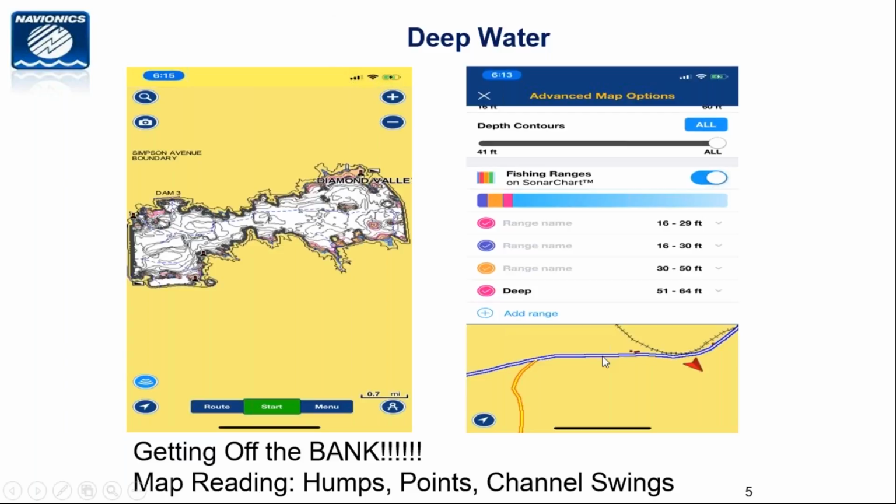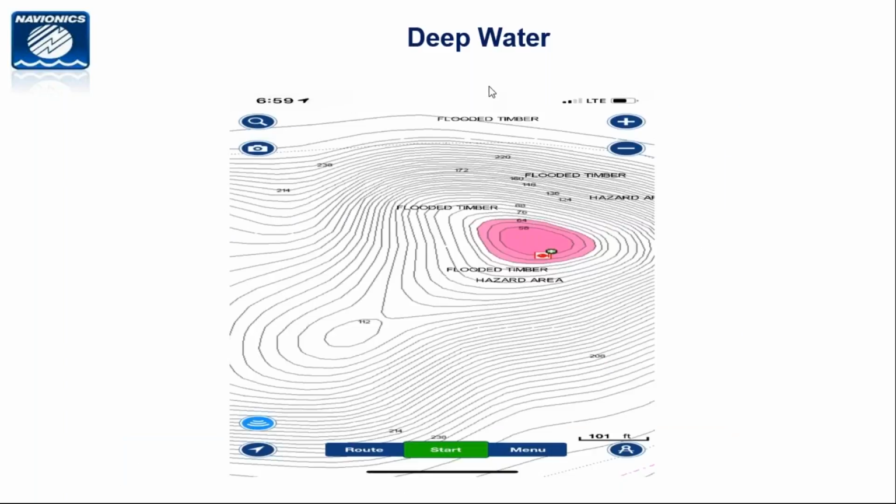So fast forward to this weekend, I pulled up on this spot that is a no-brainer, right? It's a hump, comes up to 50 feet, surrounded by over 100 feet of water. Takes the guesswork out of it. The next slide is what it looked like on my actual fish finder.